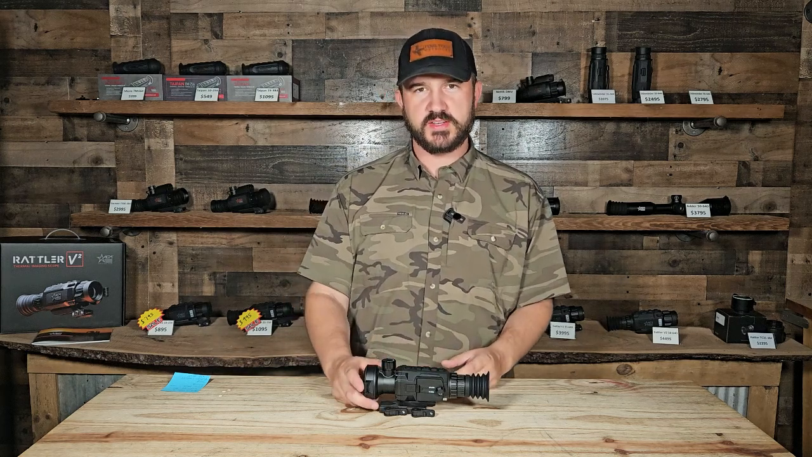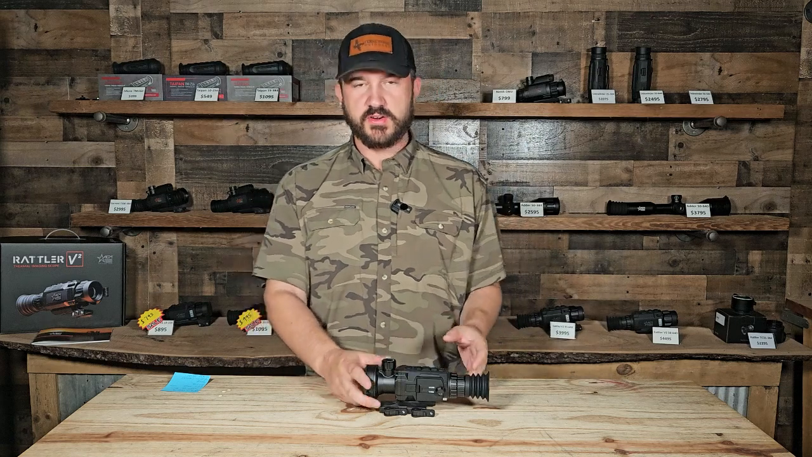This is Jason Price of Fertile Texas Outdoors, and we have a new product by AGM. This is a new scope and a new line series for them. This is the Secutor LRF.